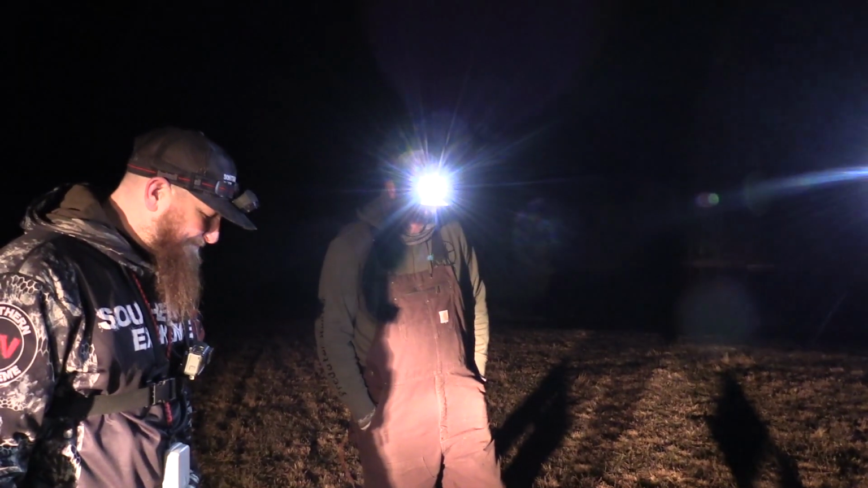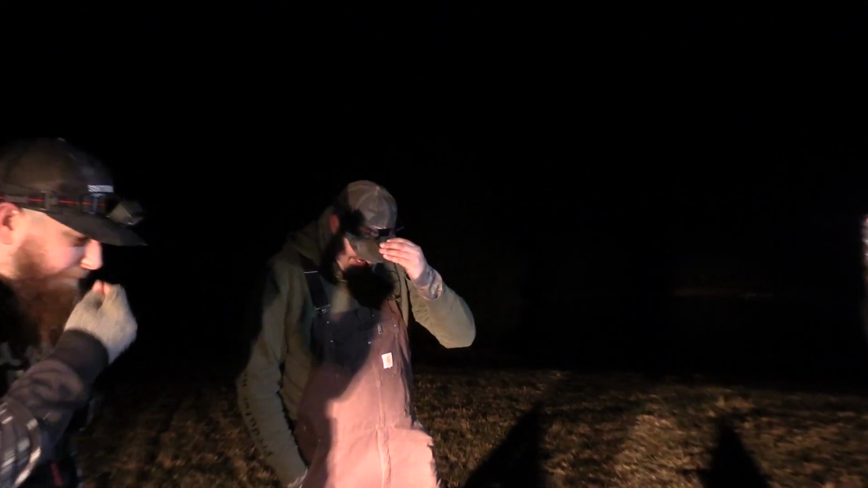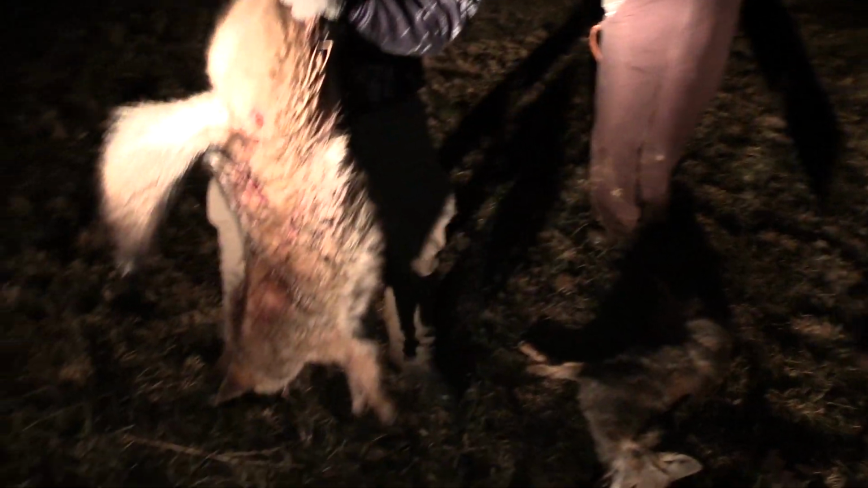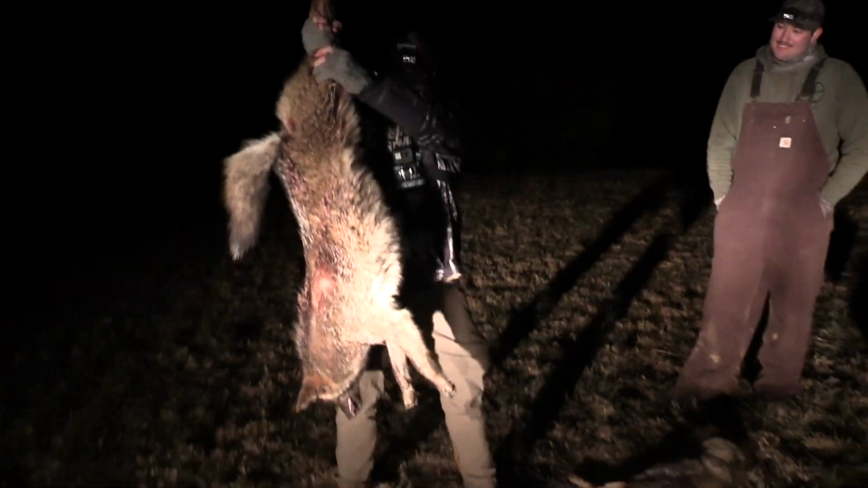Hey, turn your light off, Austin. Everybody wants to see it. Look at this stash, man. Stash going, 1970s, I'm telling you. This style right here, guys, hopefully y'all can see. This is the one that's all colored up. Pretty cool. It's got a bunch of gray and silver looking hair in it.